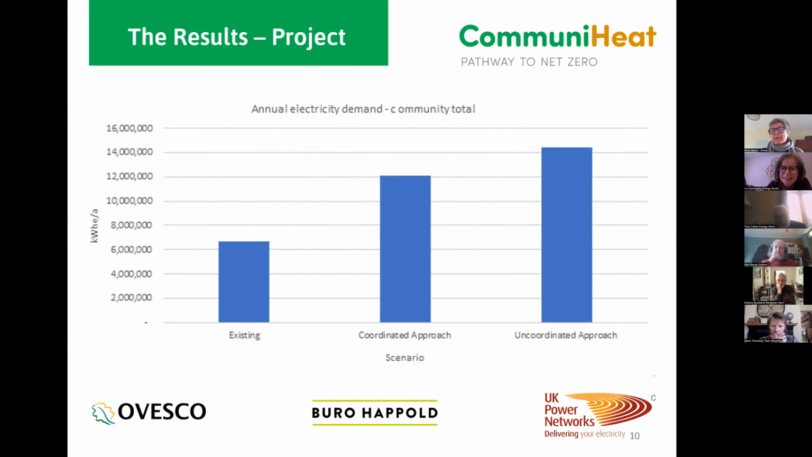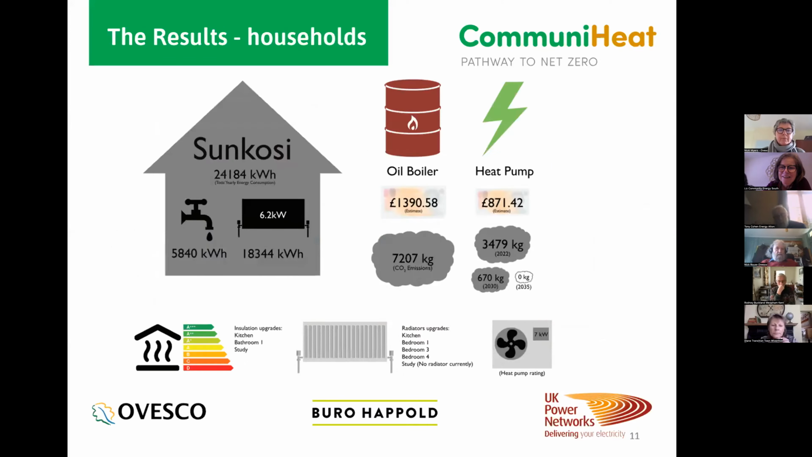The uncoordinated approach means there's a very light touch on retrofitting to reduce heat load. It means more work for UK Power Networks, which ultimately flips back onto our bills because we all pay for it. So there are some really interesting things coming out.